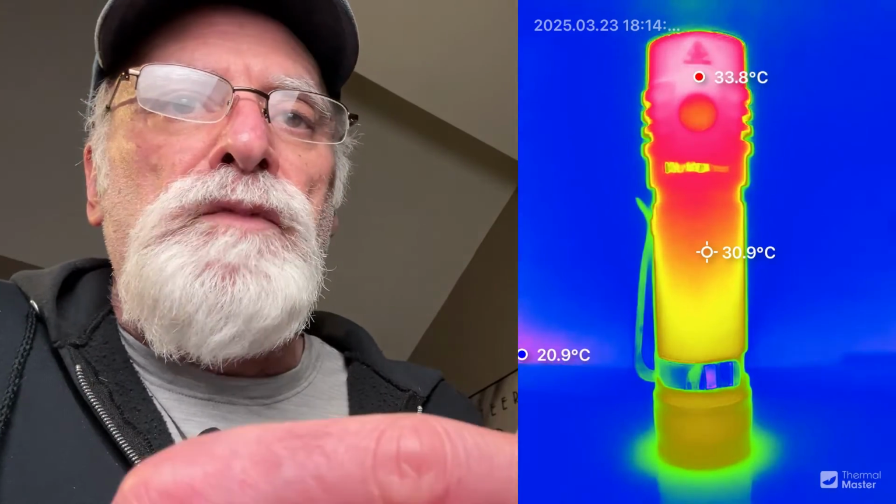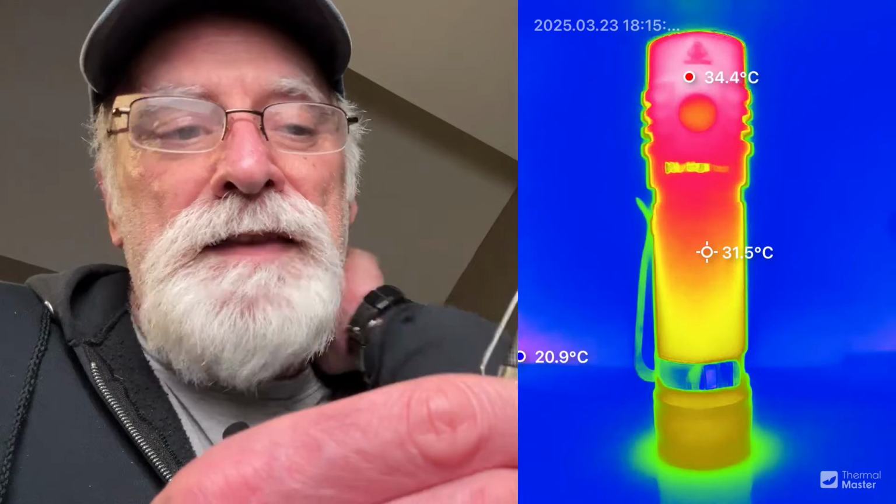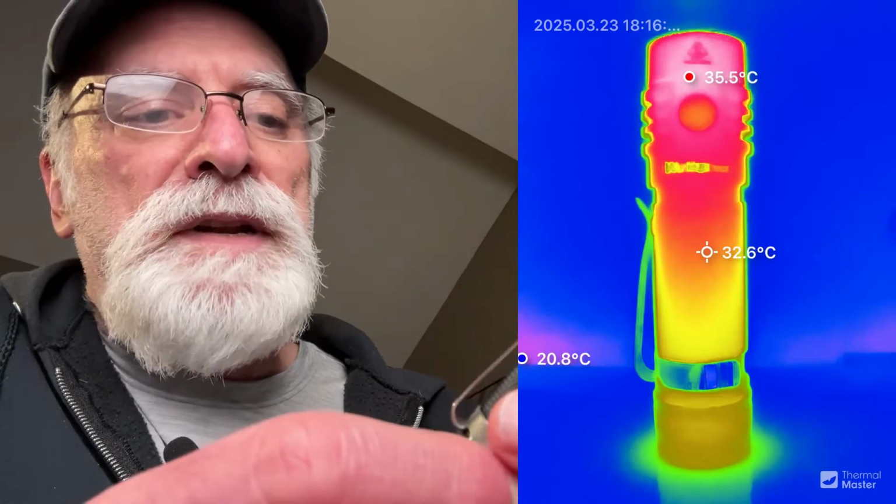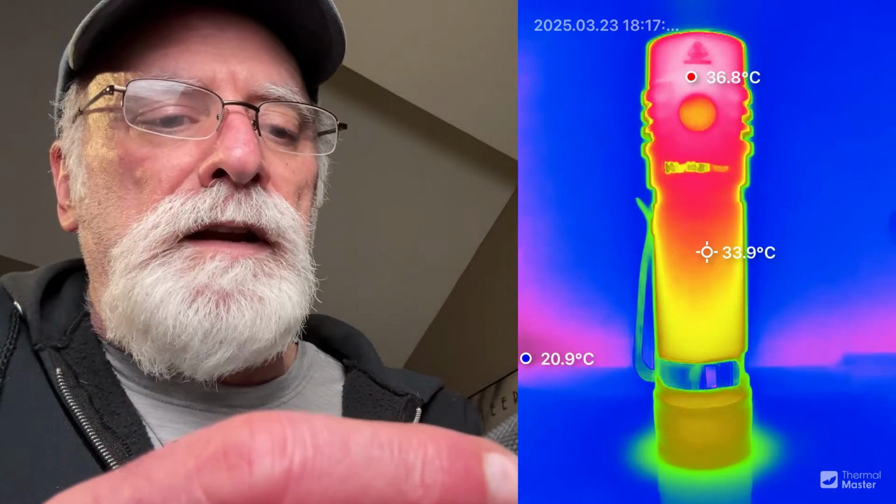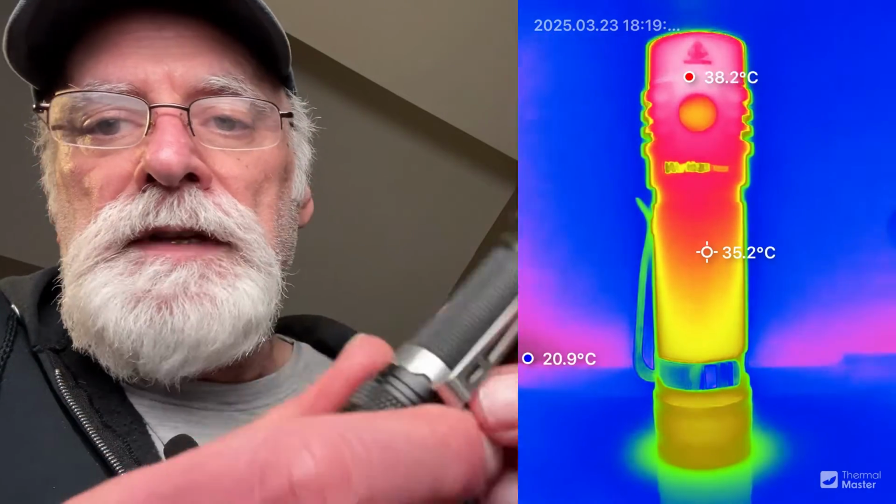It doesn't hit any really super high temperatures. I think it got up to 38.5, and that was after 10 minutes. That was the maximum I got, and then the temperature started dropping down after that. It took 10 minutes to get up to 38.5, and that's totally manageable. That's 38.5 degrees centigrade, Celsius, I'm sorry. So yeah, it's a nice rugged little aluminum housing on it. Nice little flashlight.